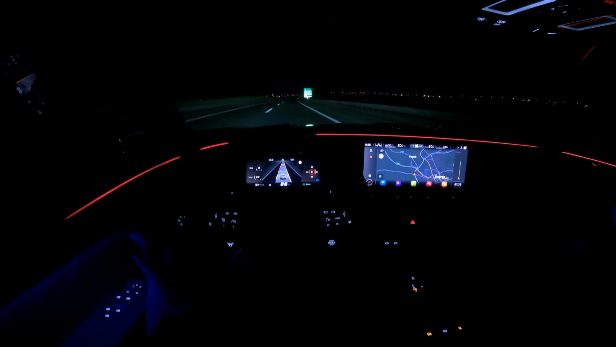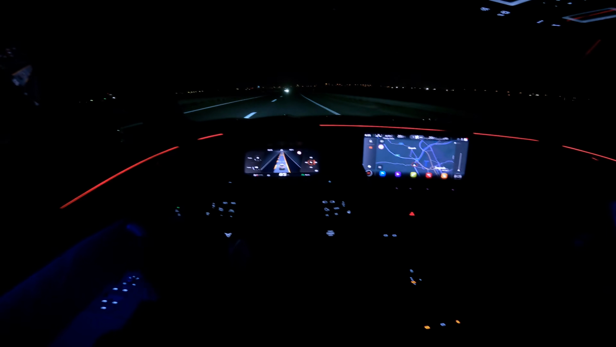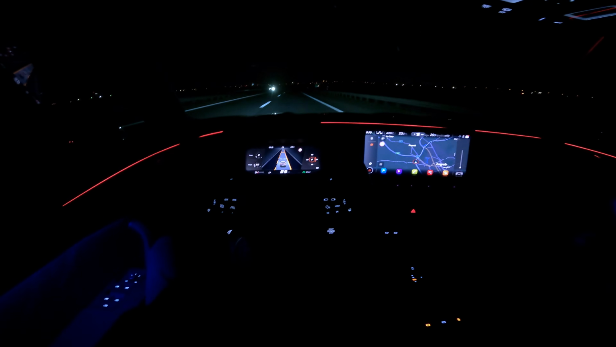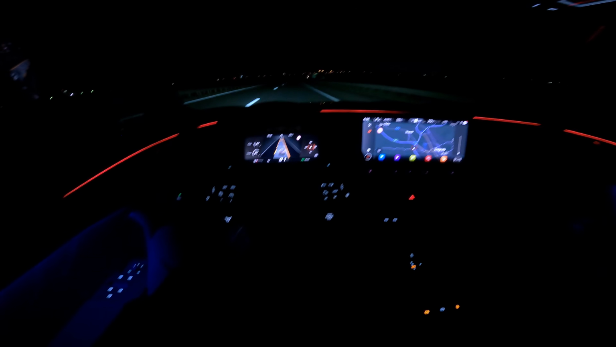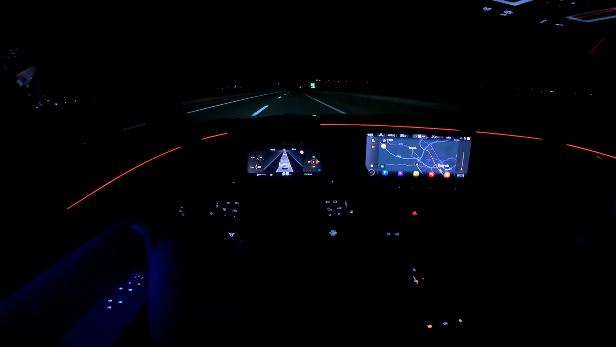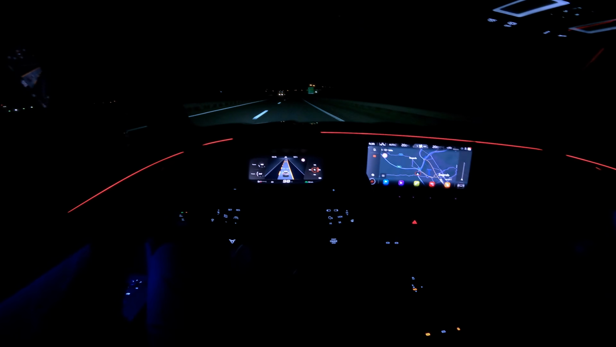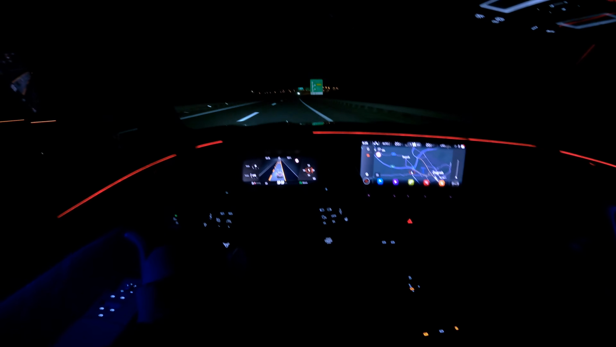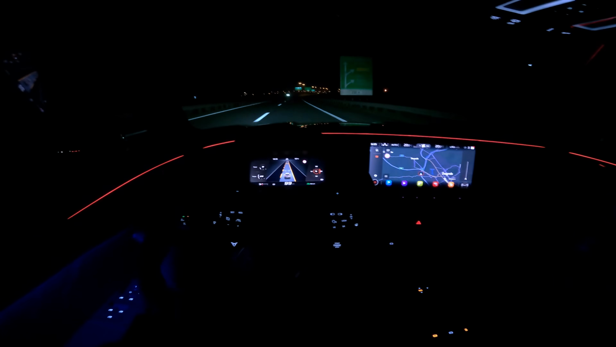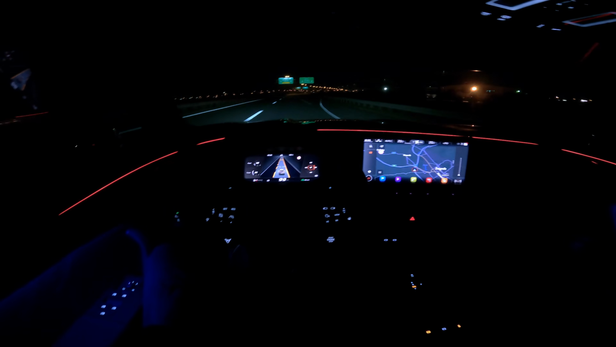Now the lane assist is really good. It doesn't bounce you left and right in the lane, it keeps you in the middle, so that is excellent. Even if I go, you can see the lights just recognize the truck and lower the beam. Even if I go to the side, the car corrects me and keeps me in the middle. It doesn't bounce you left and right, so that is really good.